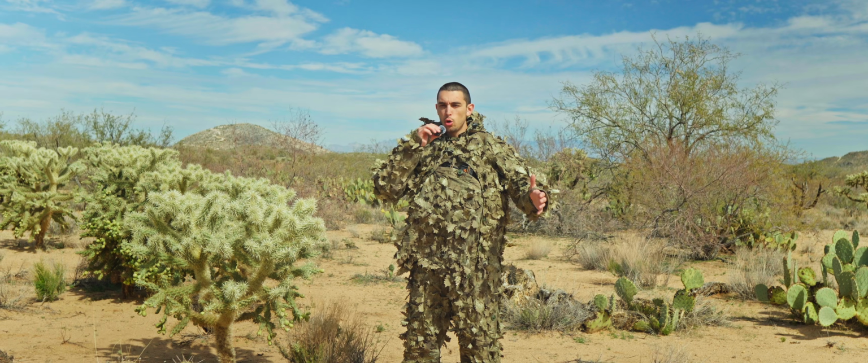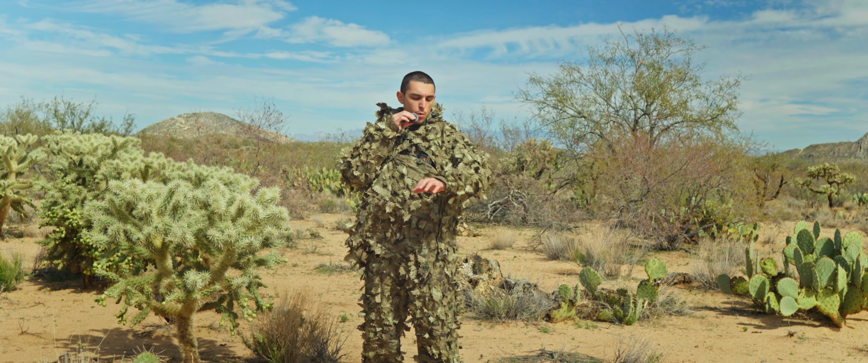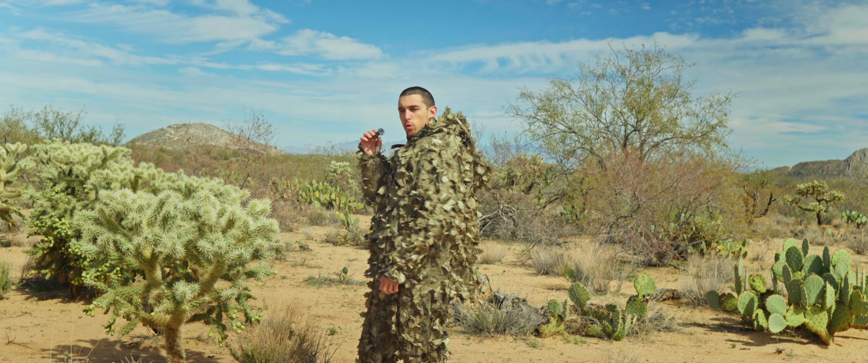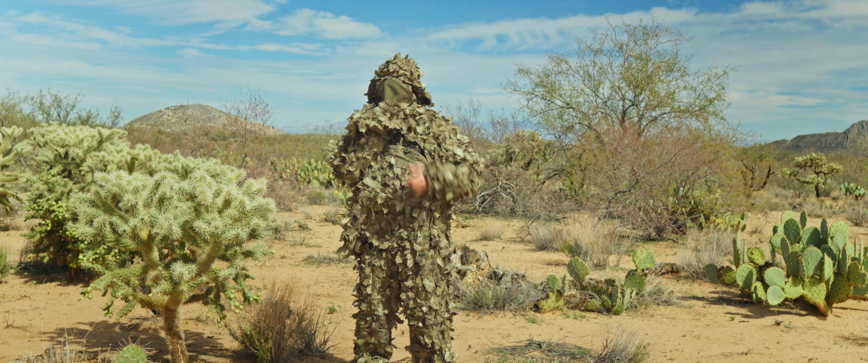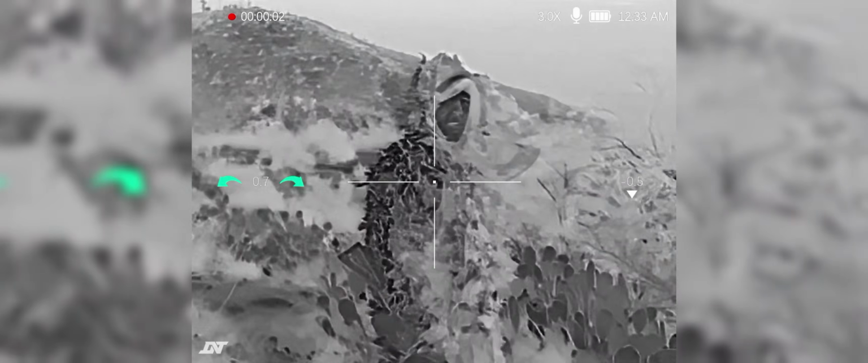This is a SOKL leaf suit. It's made in Russia. It's in what they call granite camo, which is pretty much just ATACS AU. And again, I'm gonna go back and do a visual representation of what it would look like, obviously with the hood and everything. So to give you an idea of what it looks like up close,